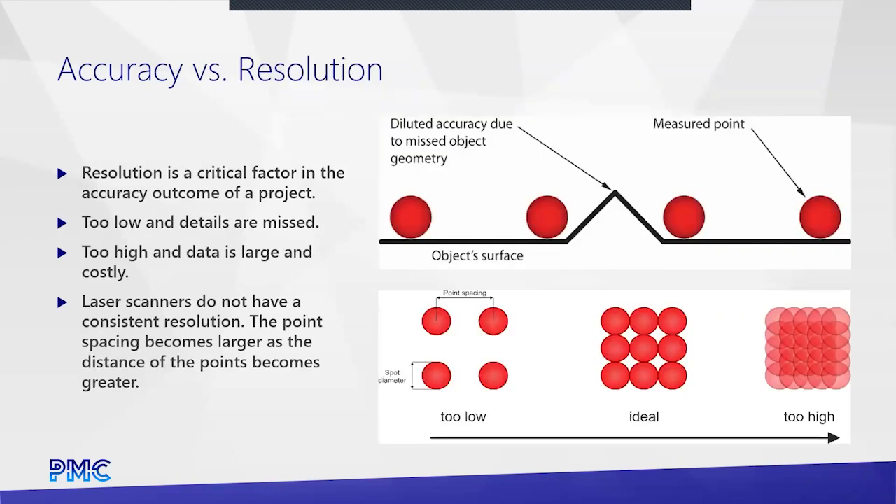Another thing to consider, right, is accuracy is one thing. That's the accuracy of a measured point, or ultimately the registration work. Resolution is another thing to consider.